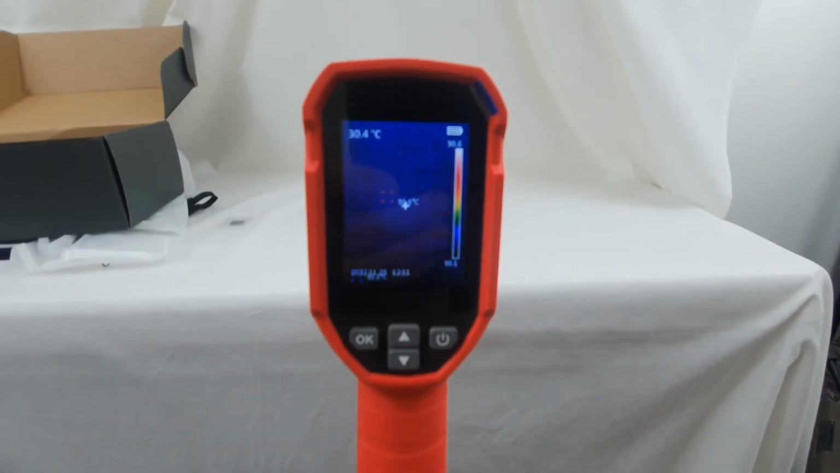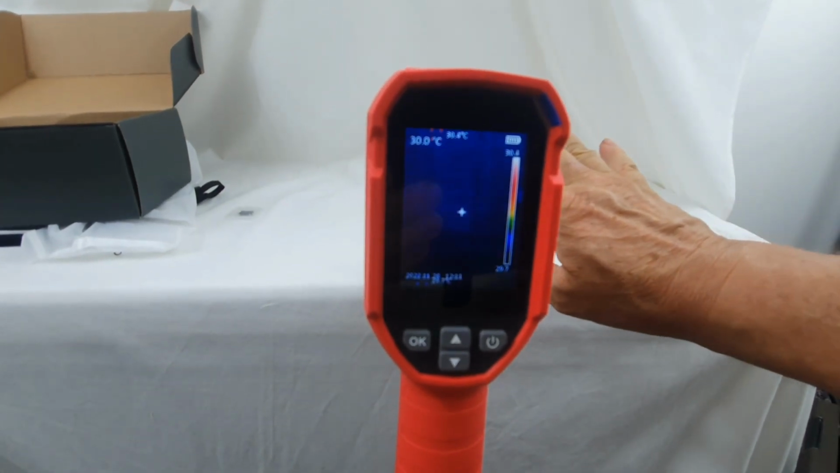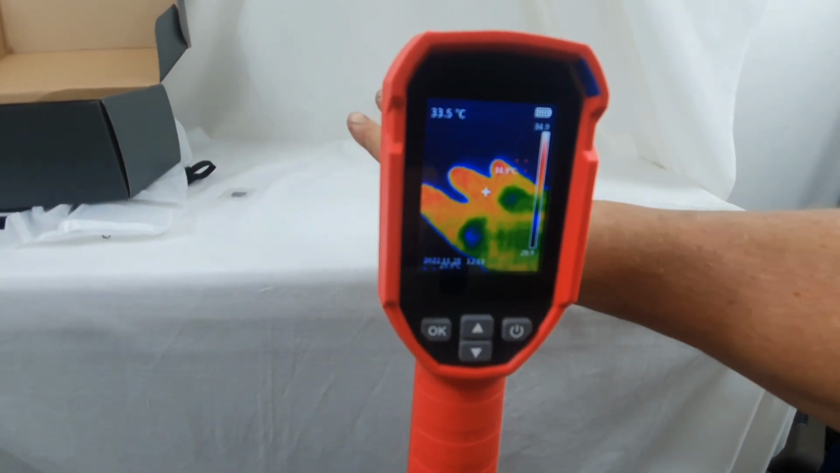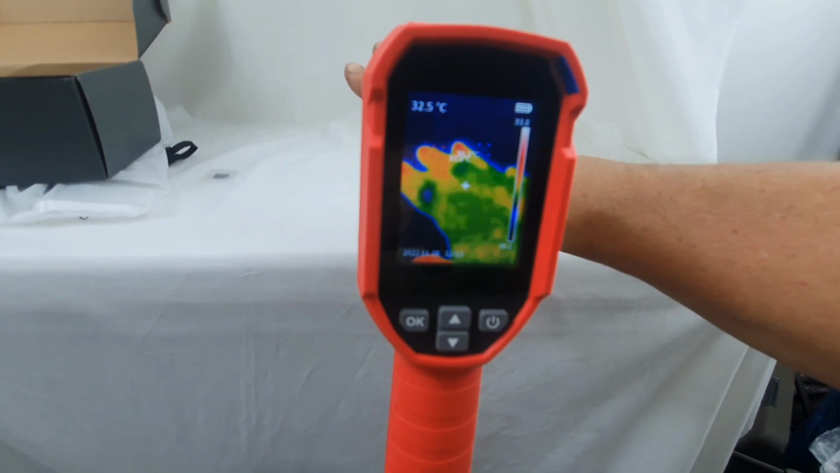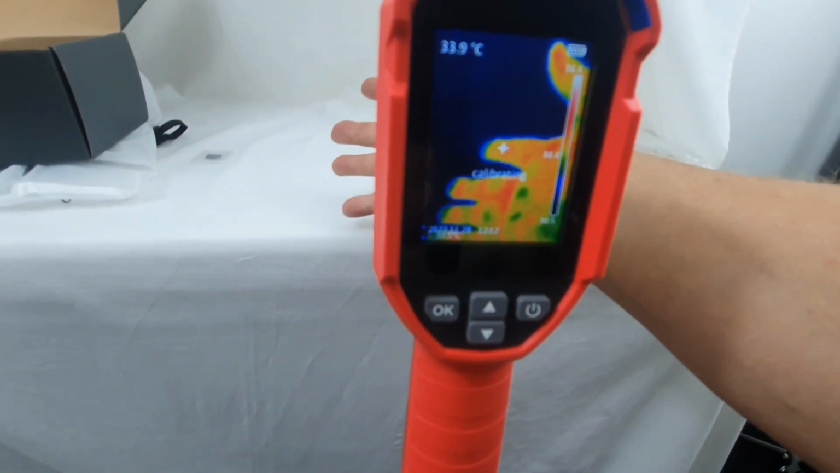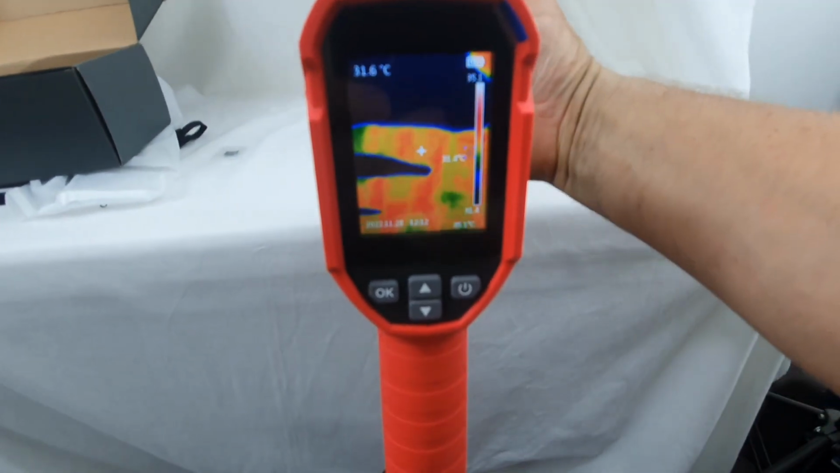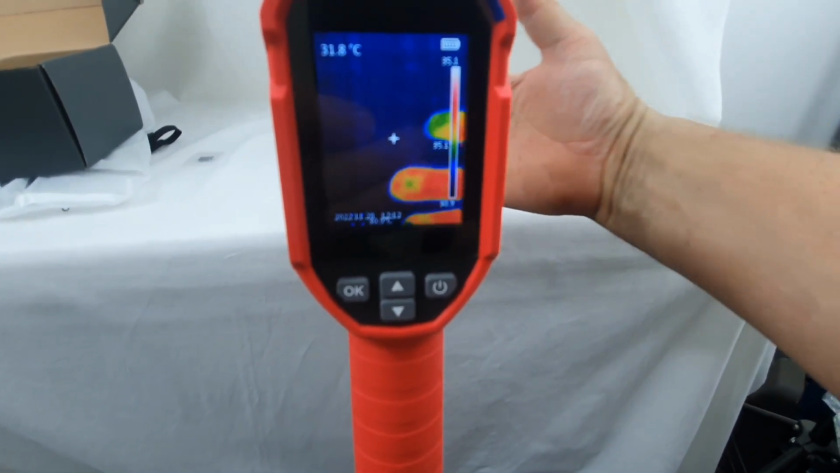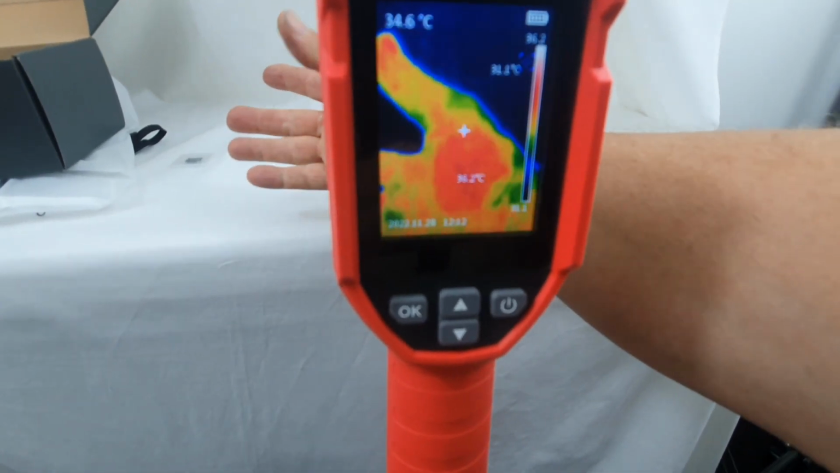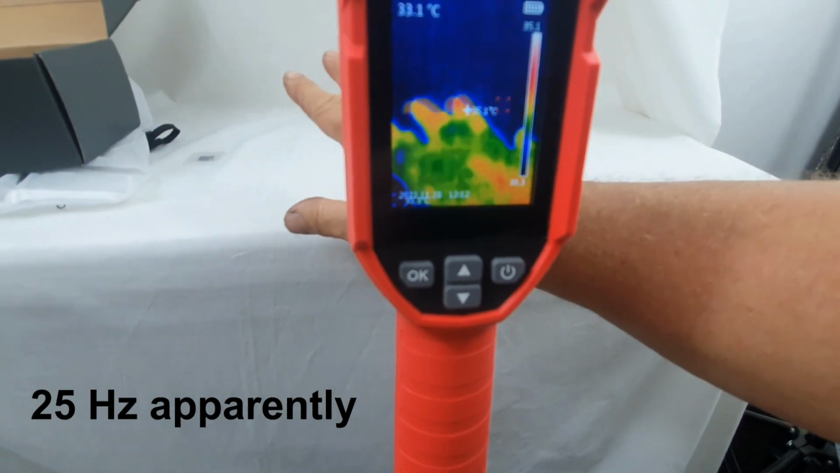So a bit of a test on response time. So here's my hand coming in. Green hand. So yeah, it's got some delay. I don't know what the hertz are on this thing, but it seems quite good, and the resolution's really not bad for a small screen.